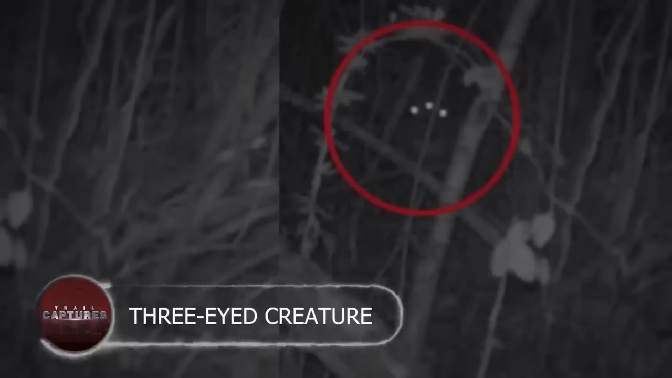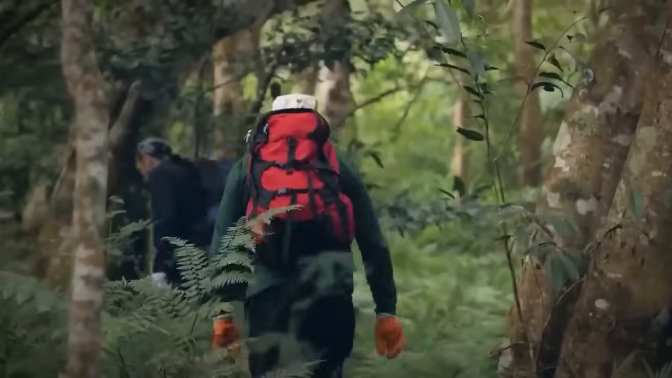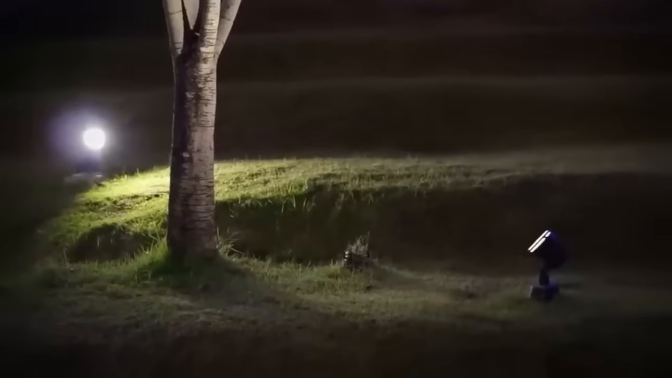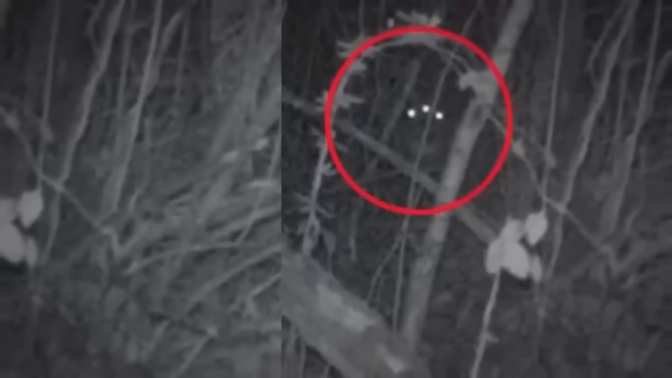Three-eyed creature. Deep in the woods of Finland, two brave adventurers placed a trail camera, hoping to capture the secrets of the night. Little did they know they'd stumble upon an unsolvable mystery. The camera disappeared overnight, only to be found later in a backyard. And what it captured? A spine-tingling image of a creature with 3 glowing eyes lurking in the shadows.